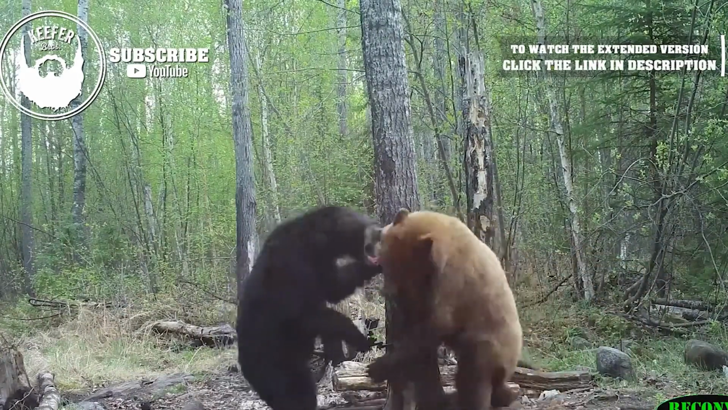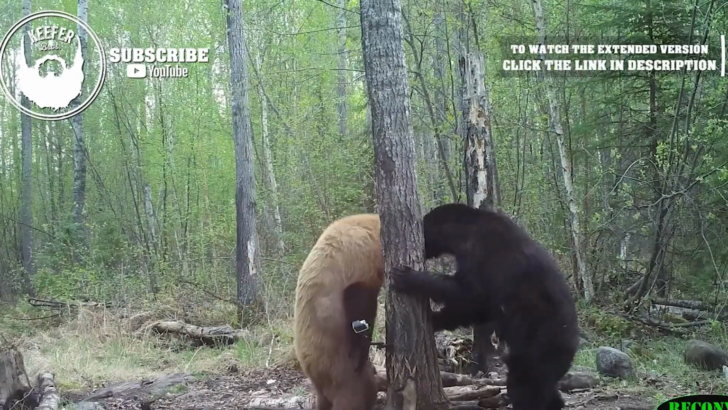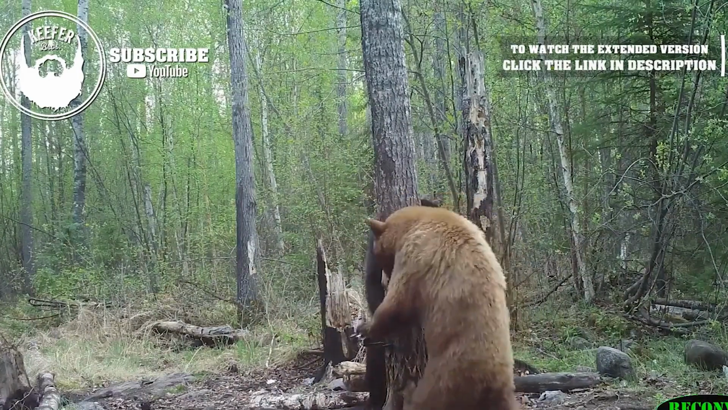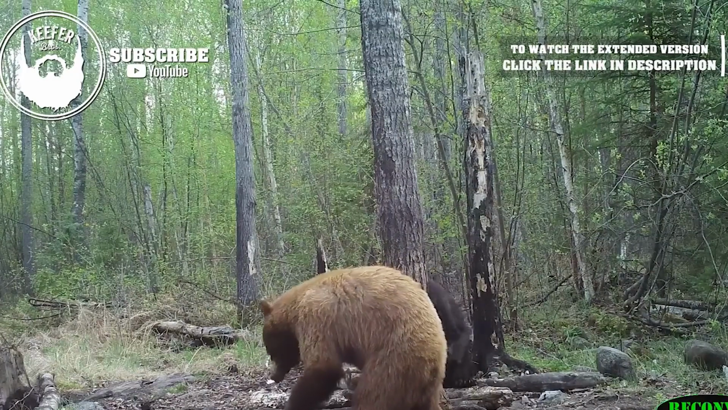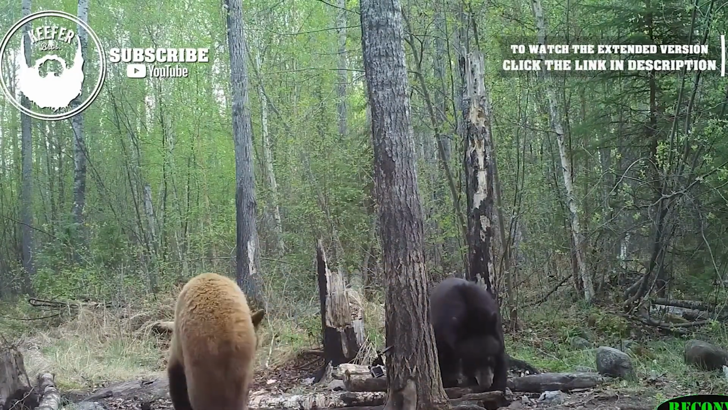This subspecies of the American black bear is called a cinnamon bear. In this video, the two black bears charged at each other with strong arms and a lot of aggression. They kept fighting until the cinnamon bear was just a little stronger than the darker bear and knocked it down for a few seconds. The darker bear then got up and used its arms to punch the cinnamon bear.